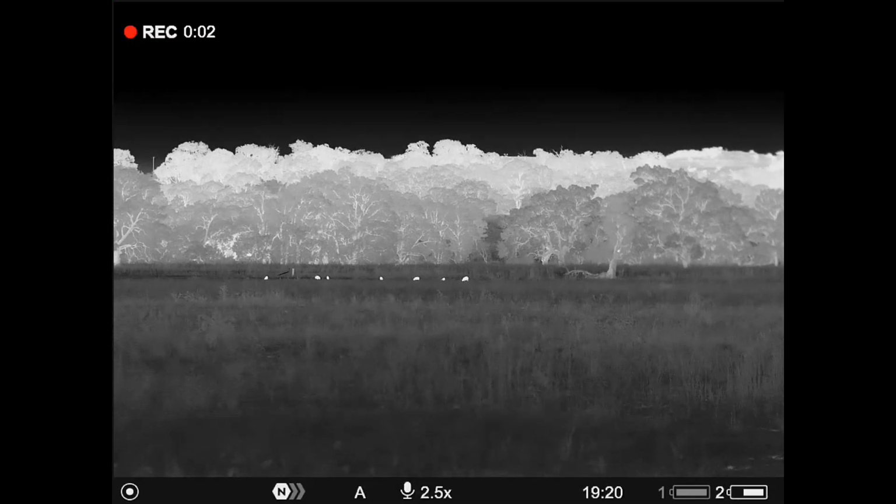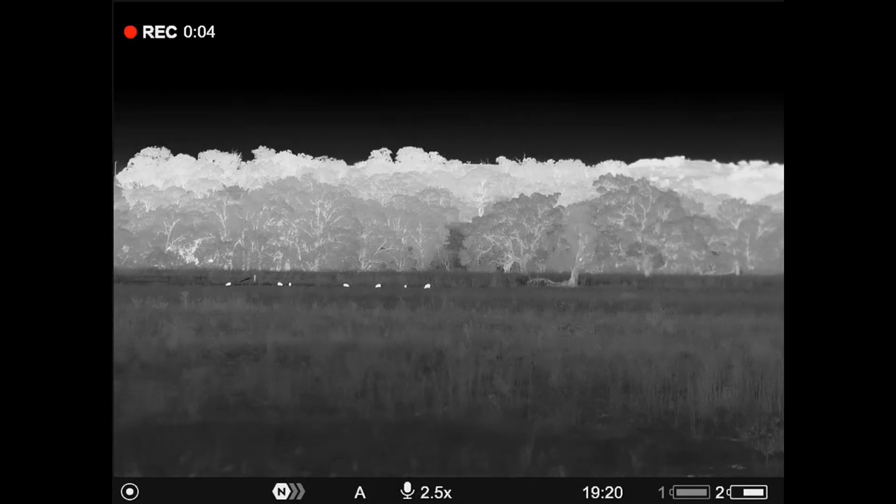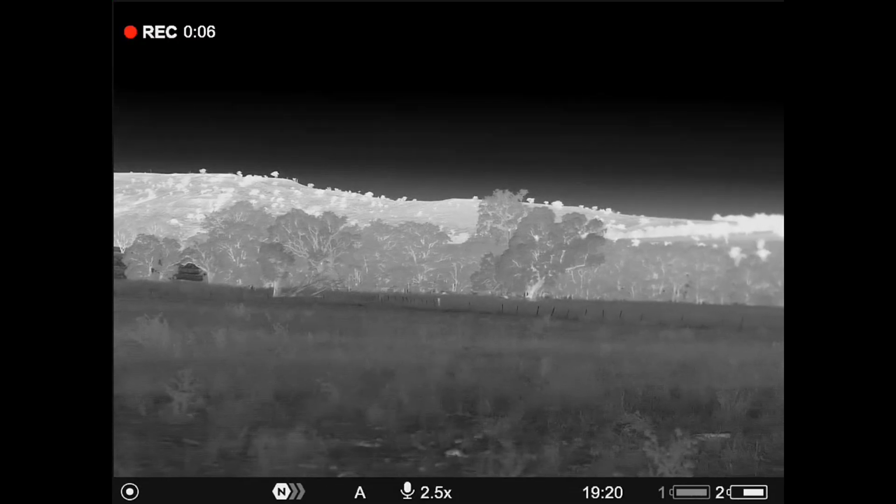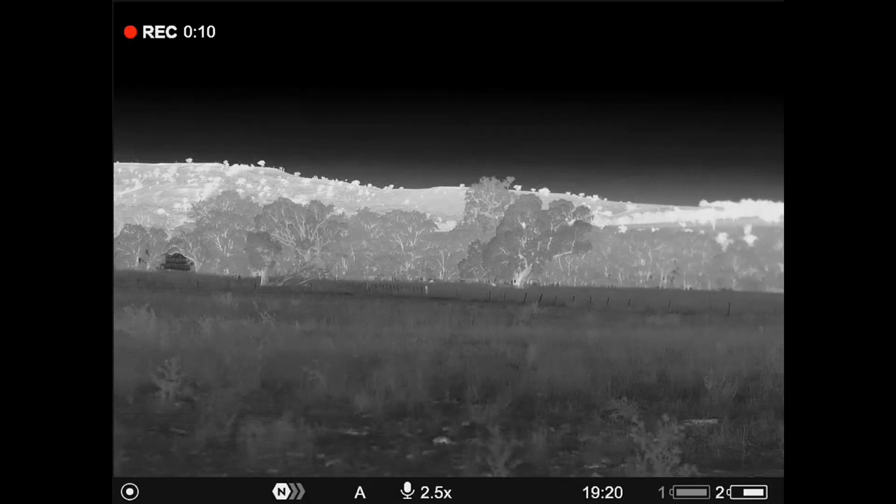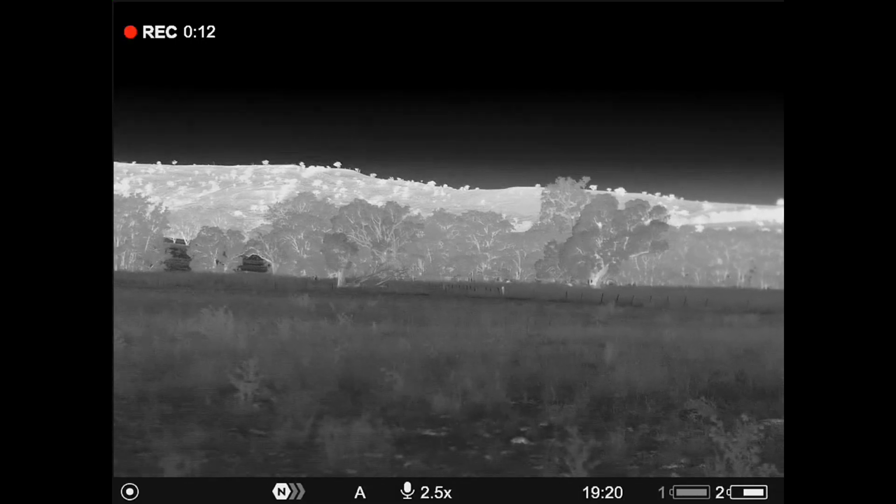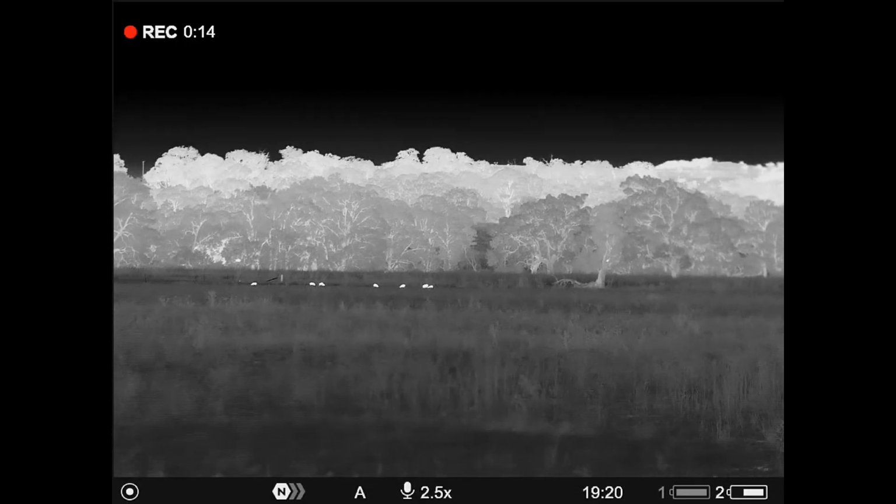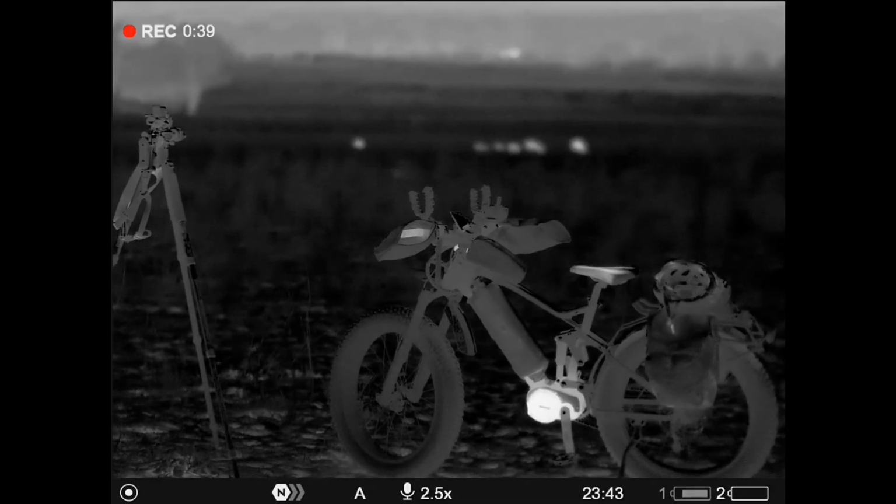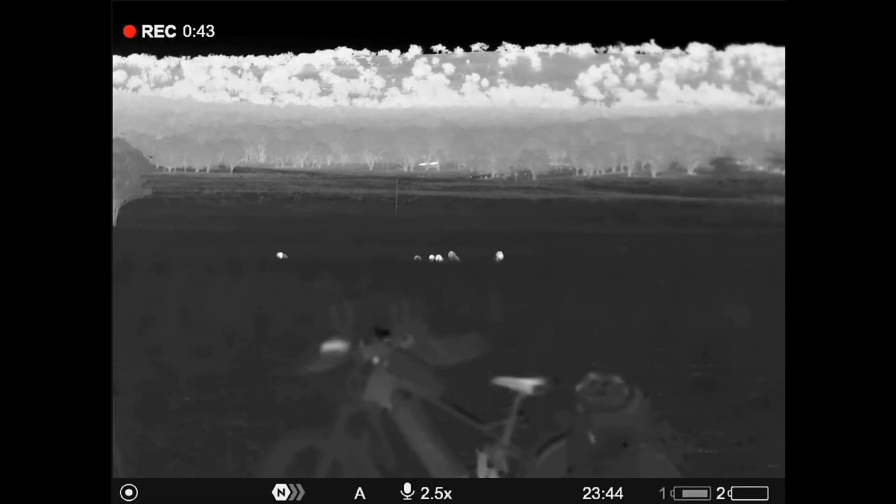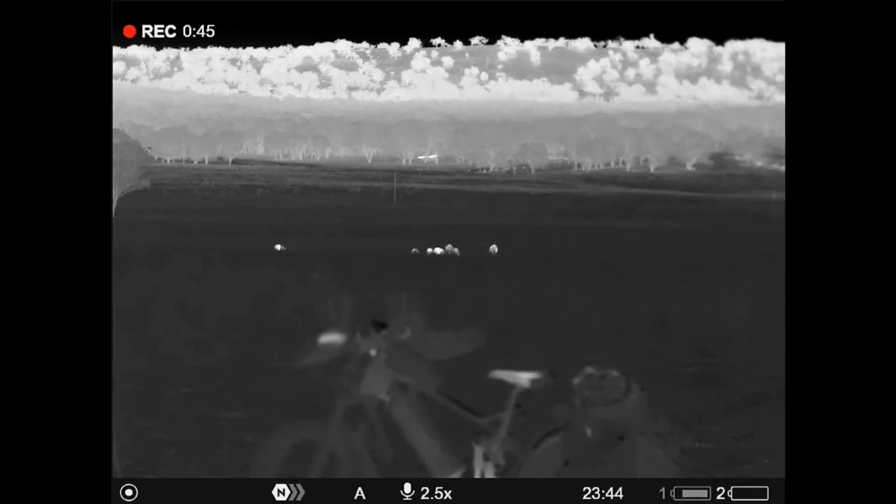What do we got? 1, 2, 3, 4, 5, 6, 7. I'll try and get on that fence there. See that grass on the right hand side? That's the cover that they come from. So we'll try and put ourselves between cover and the pigs. Hopefully we can put a dent in them. How's that for you? One e-bike, one rifle on the tripod, and one mob of pigs about 100 metres away.